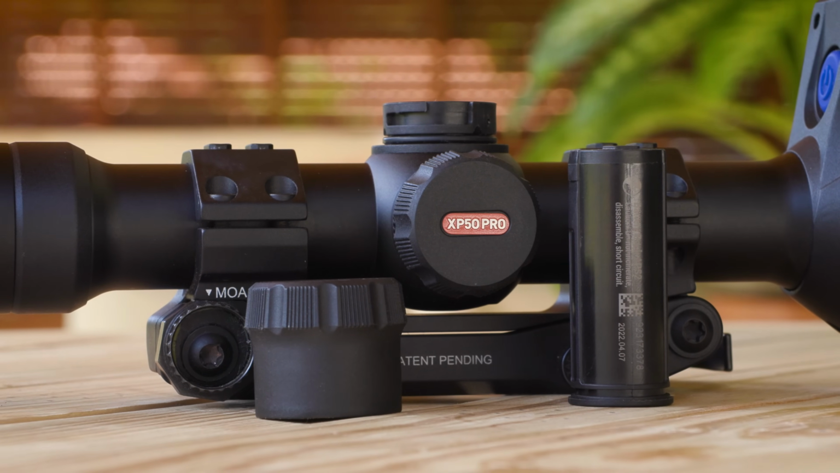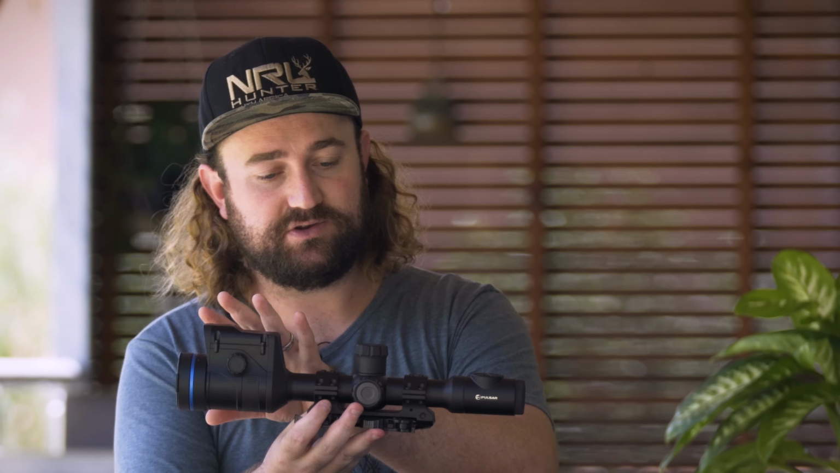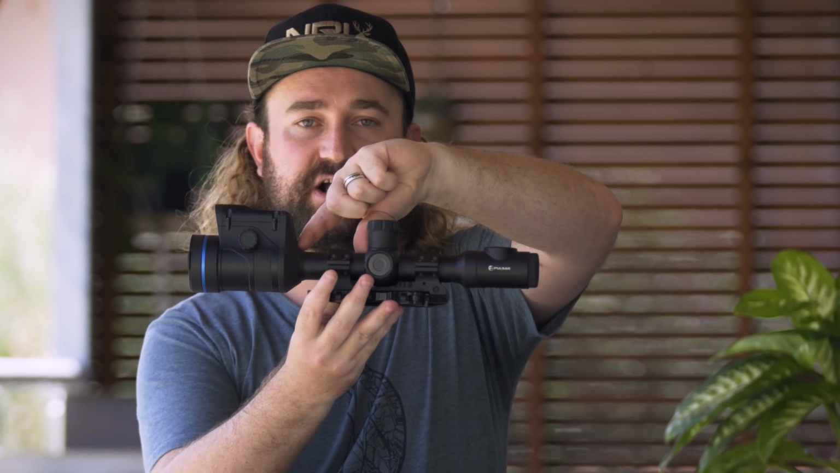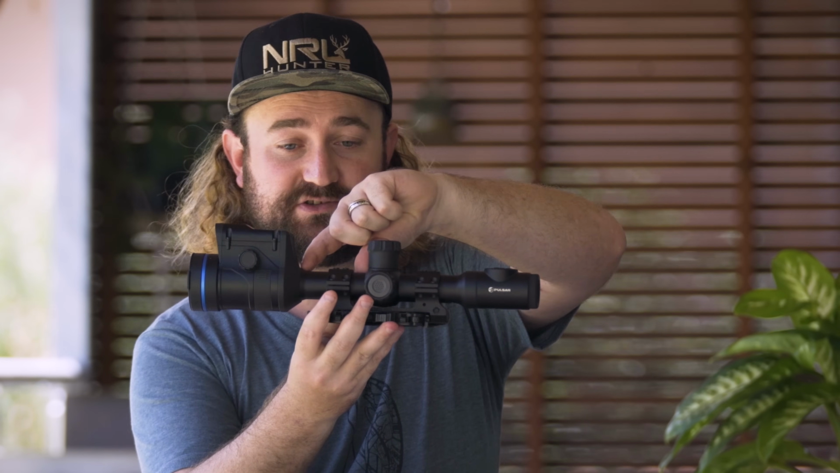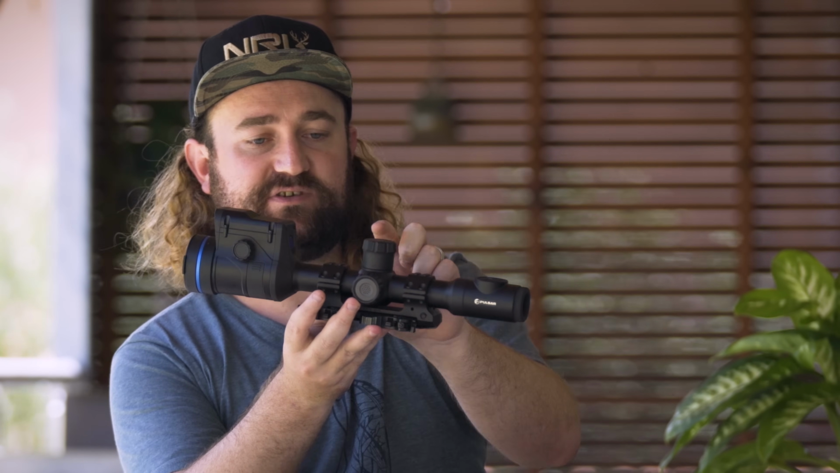There are two batteries in the Thermion, and this is actually really well thought out. Because this is not an optical system that requires light to be able to pass through this entire unit, there's actually space right over here for a battery to sit. So you've got one battery in the body tube itself, and you've got another battery sitting vertically at the back. And what this allows you to do is to actually hot swap batteries out in the field.